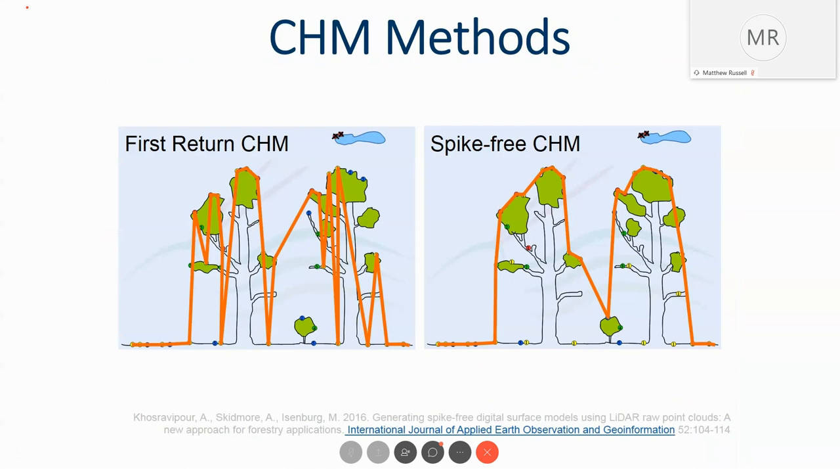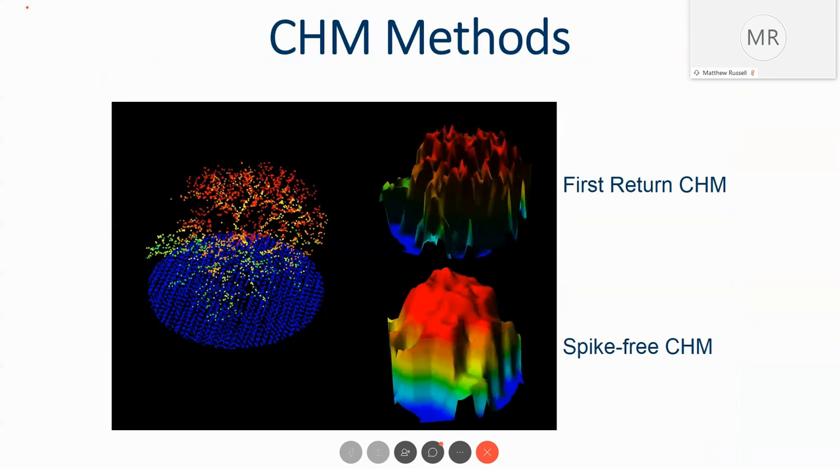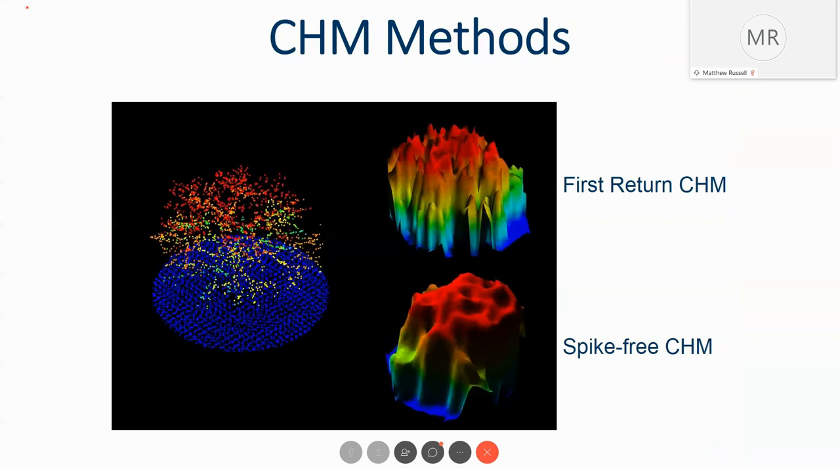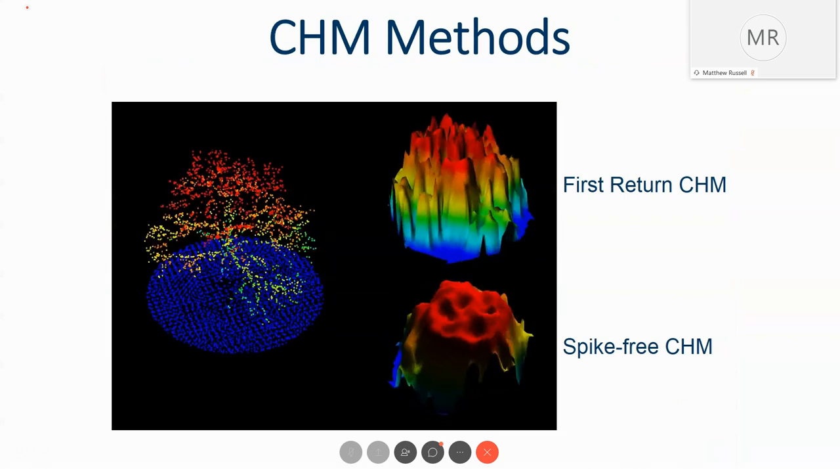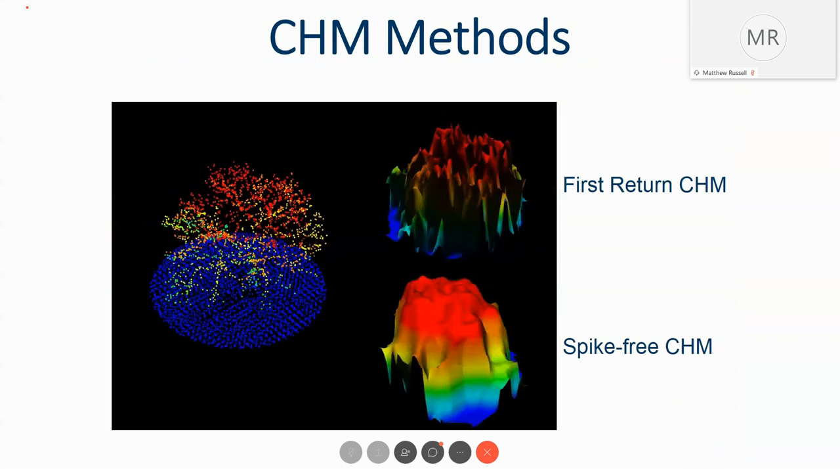So we run the process of spike-free canopy height model, and that gives us a much better rendition of what a canopy looks like. This approach fills in these areas, and it uses all the returns and the max elevation to help this process. So again, just another illustration of what this canopy height model does, and creating a spike-free rendition in the LiDAR helps us to identify that tree canopy, or the forest canopy, if you will.